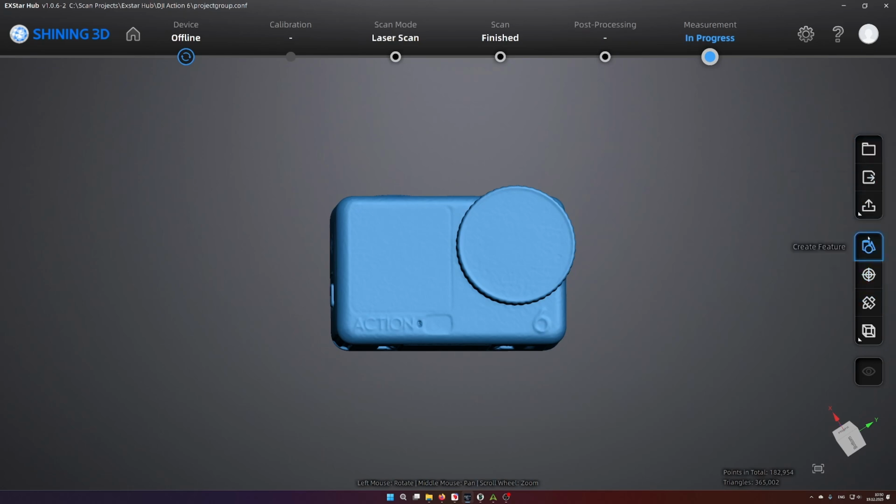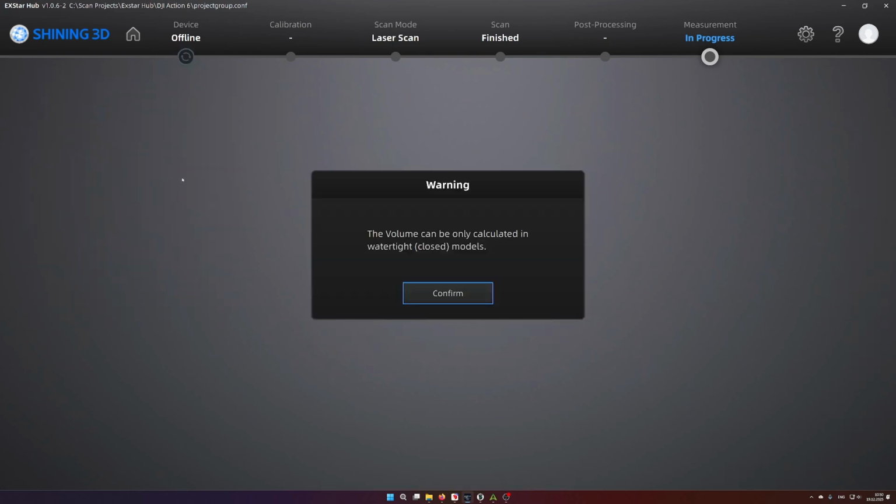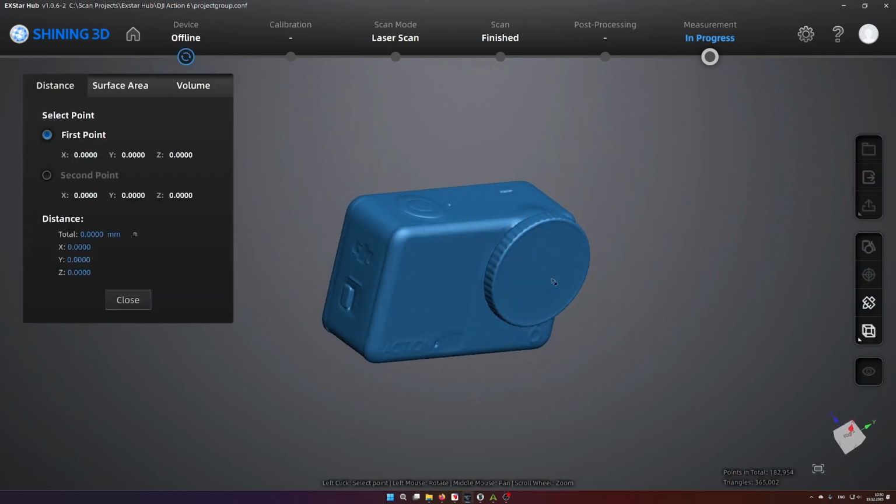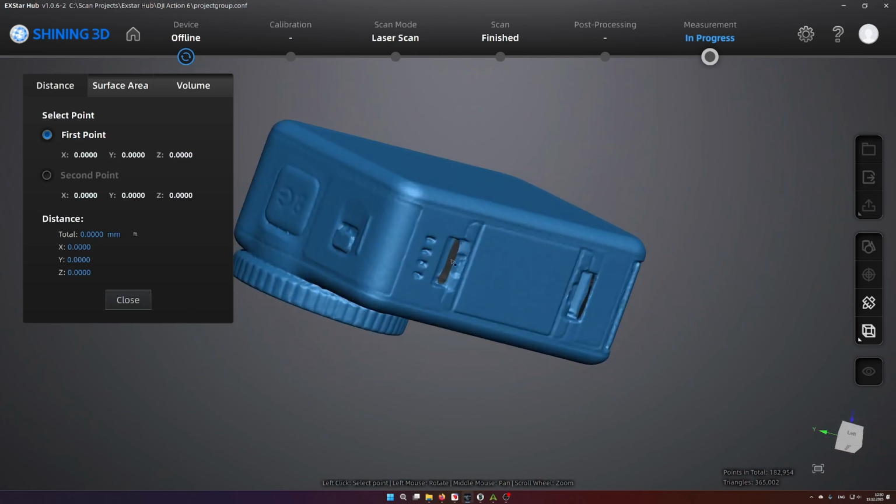Here on the side you have create feature, align, measurement tools, and multi-view. The measurement tools are quite nice. You can directly determine the volume of the part, but since I have holes down here, because I didn't choose hole filling or watertight model while meshing, it doesn't work. If I had chosen watertight, it would work.